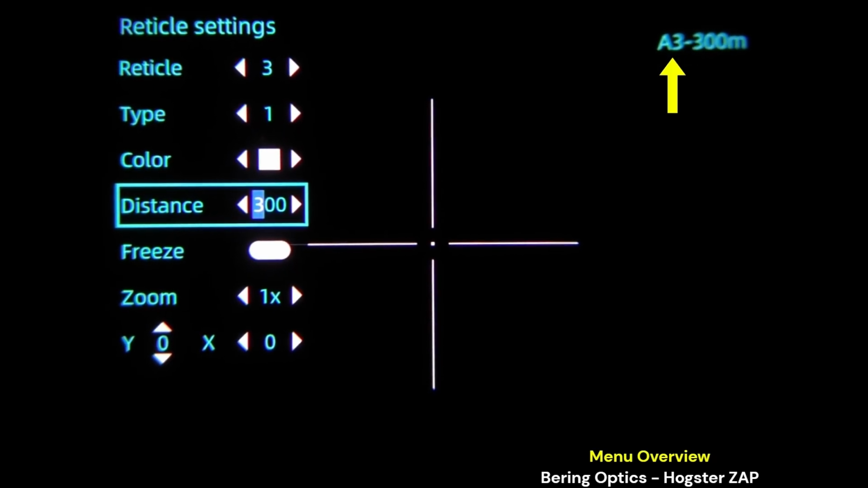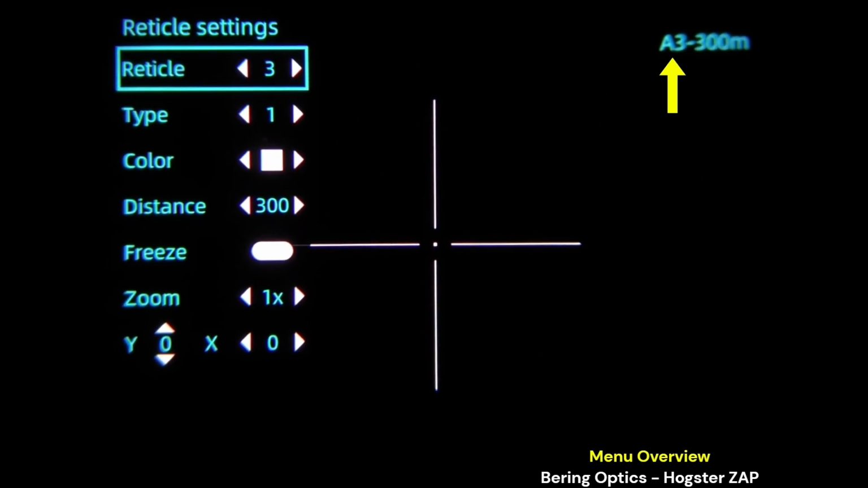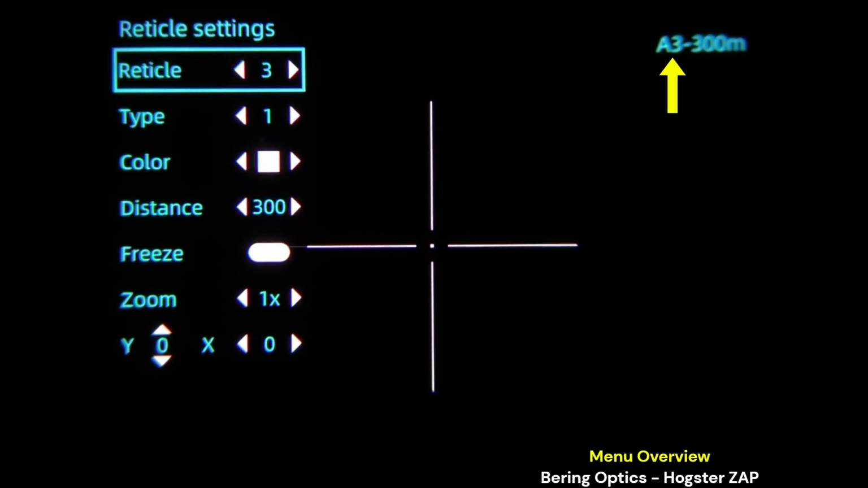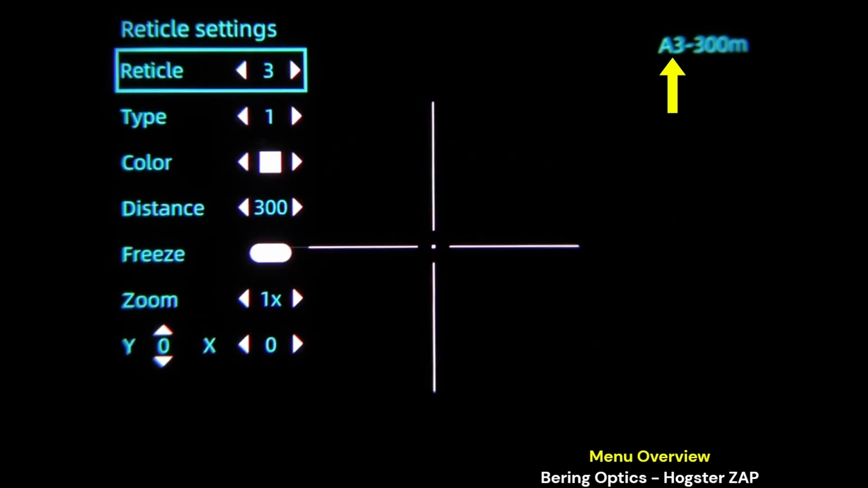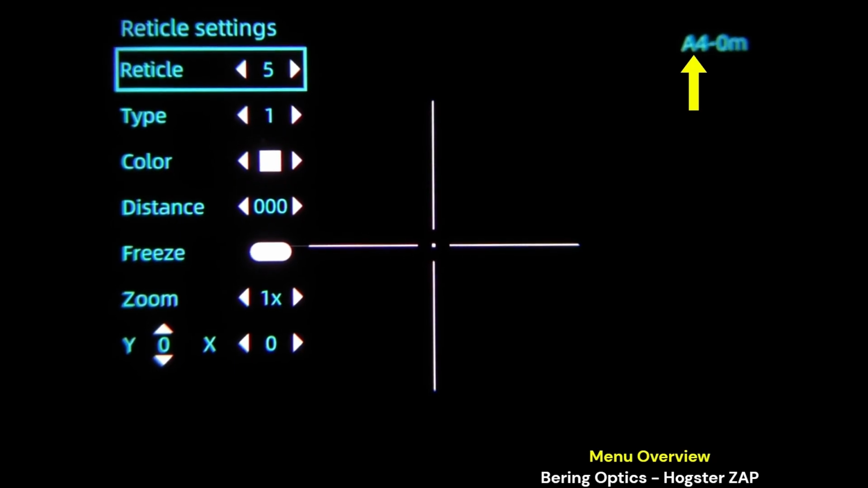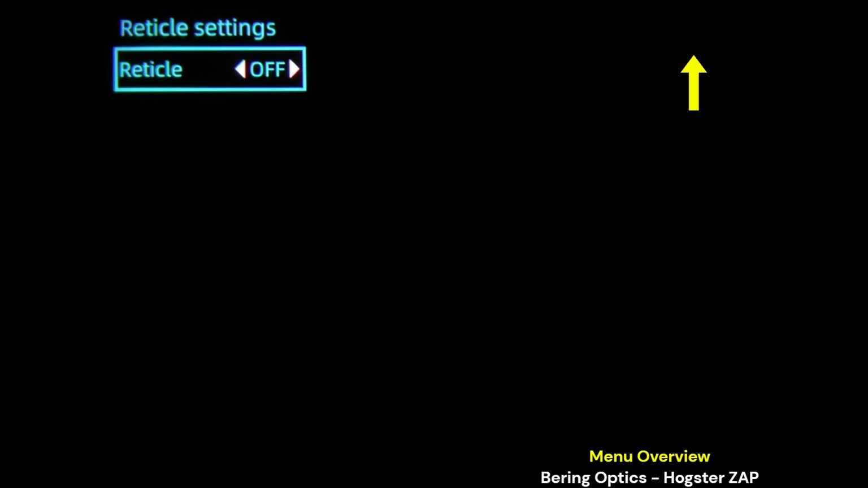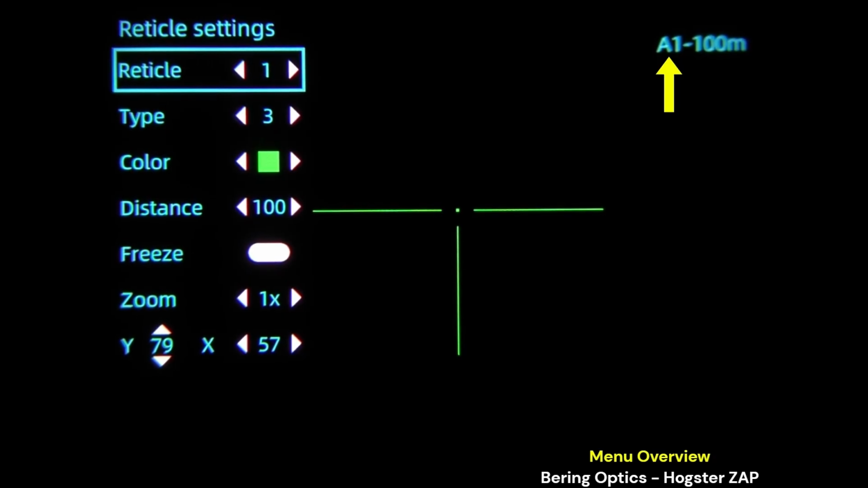So within every profile, A through F, you then have 6 options for different distances. Quite a lot of versatility and utility to the reticle settings.